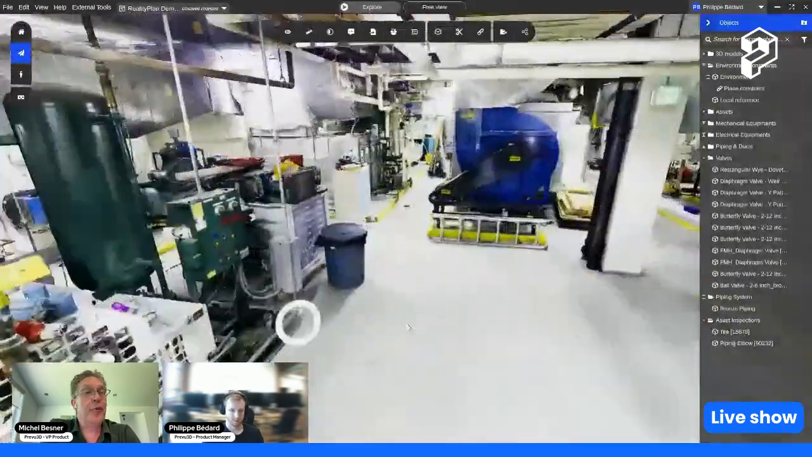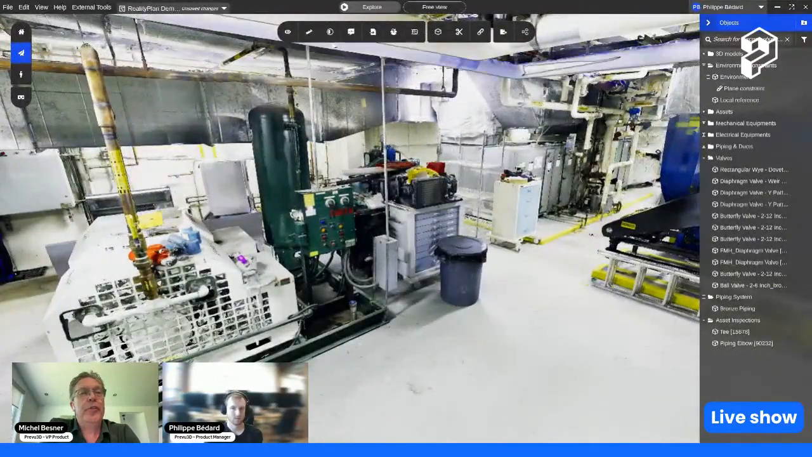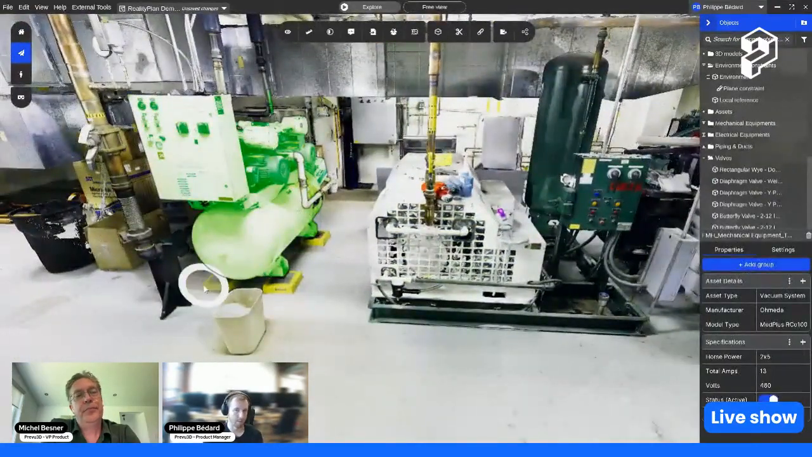So we also have this desktop version for more of the advanced engineering work. Here, I think in this one, you already have the assets created, or yeah, I do have some assets over here, created, where I can select them and consume the metadata that was attached to those assets.